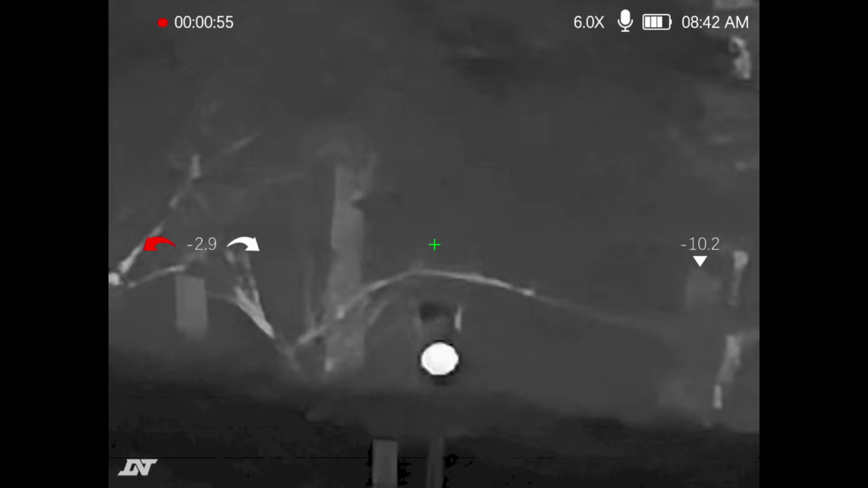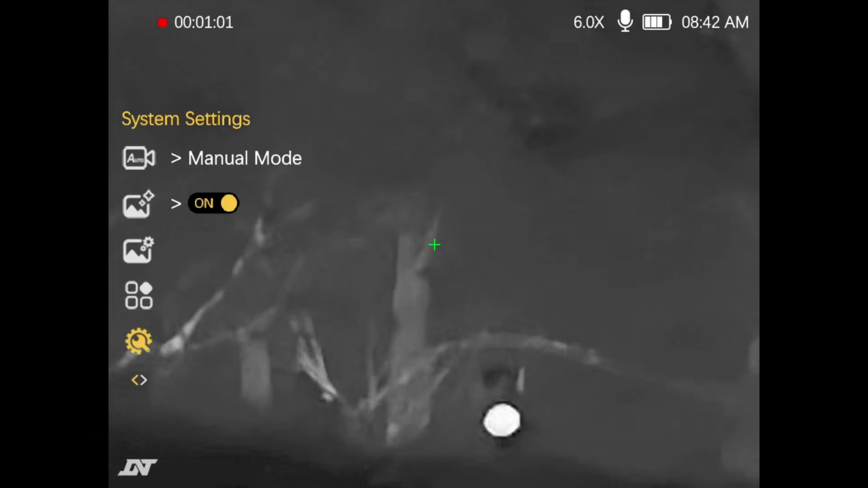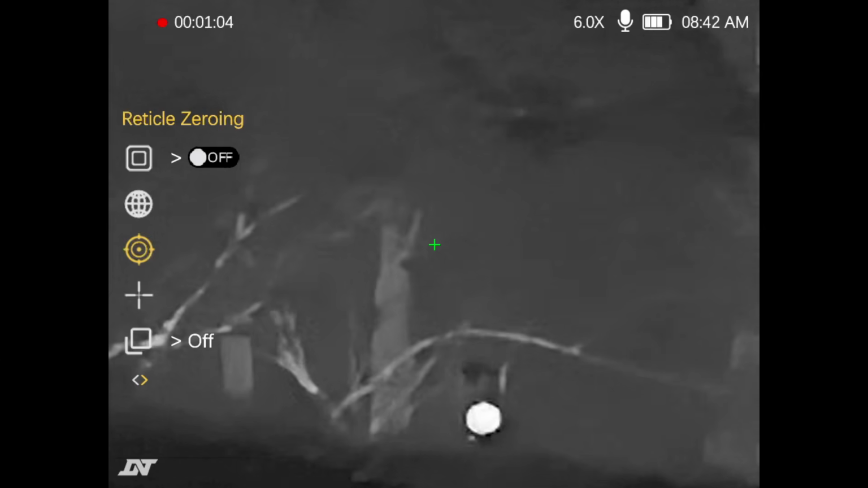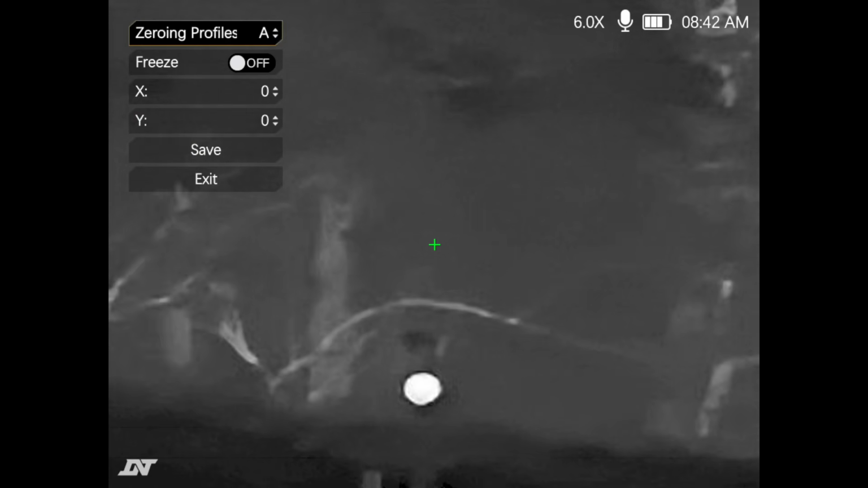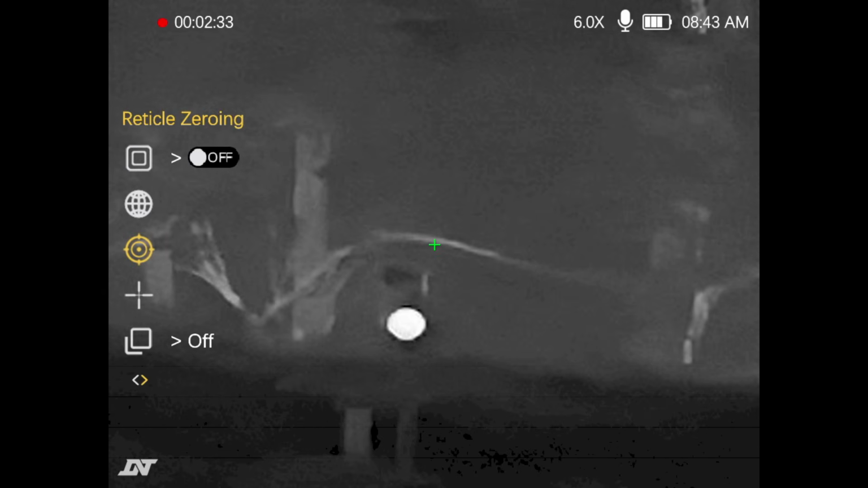So what we're gonna do now, make clear. Going to go into the menu, go down. Go to reticle, zeroing, somewhere around that. All I need to do is go over to the Y, and we're just going to bring it down to about where center is. Should be good there. Unselect. Gonna go to save, and we should be good to go.